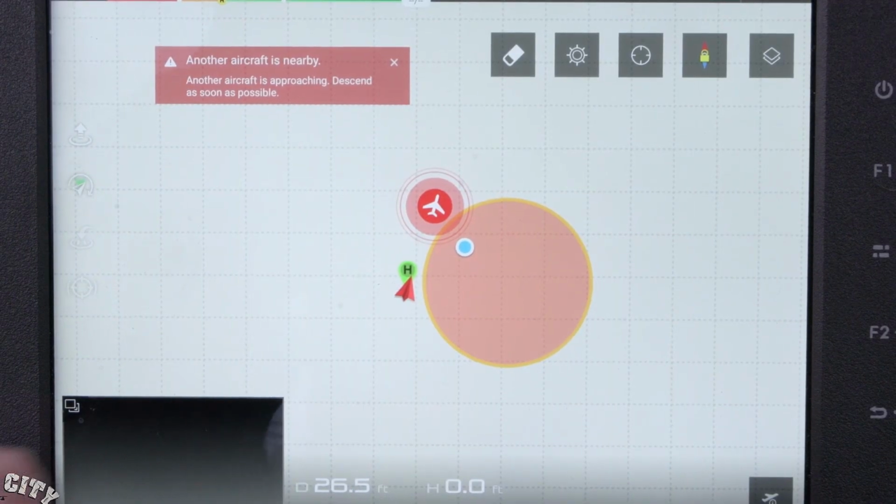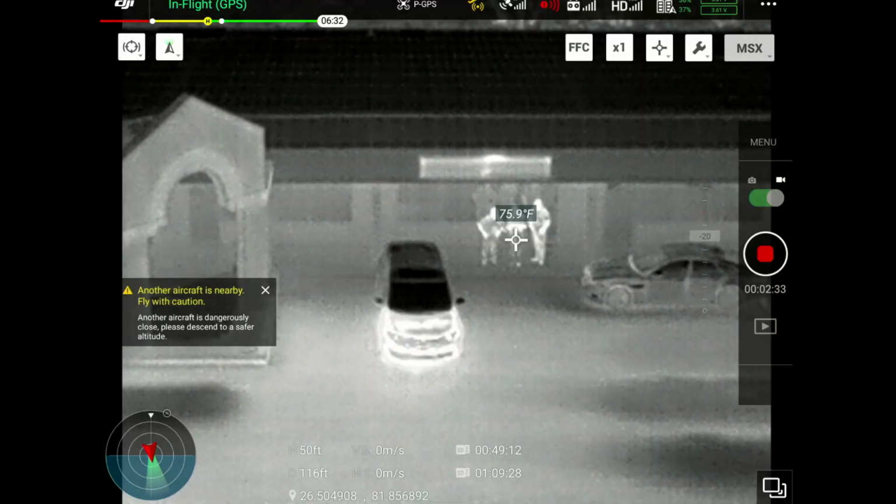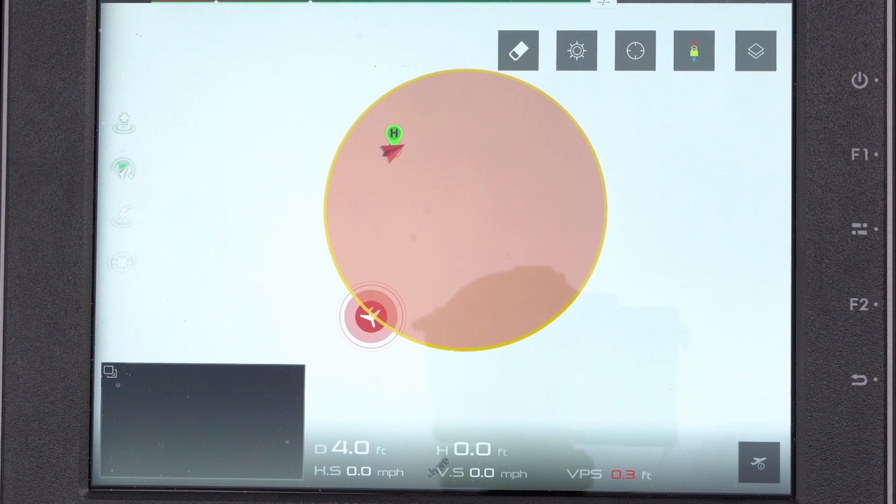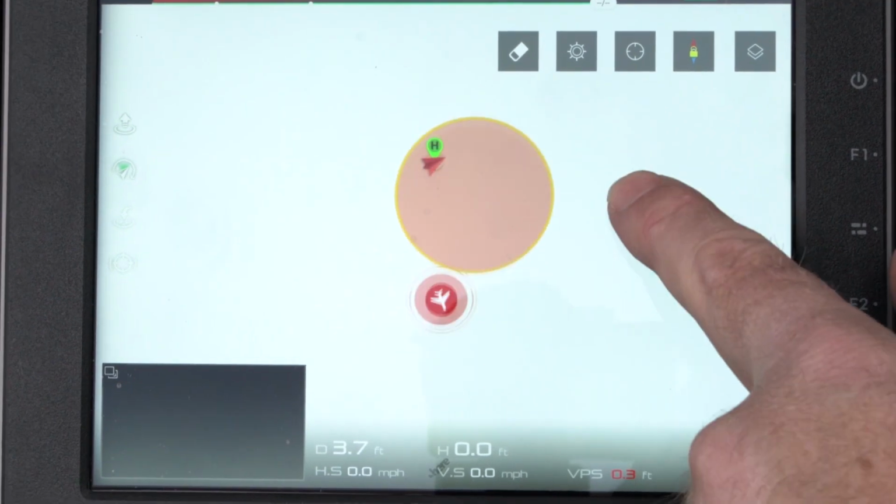What AirSense does is, if there's any kind of aircraft nearby, it's going to alert you that there's a smaller airplane or a helicopter in the air, and then if you click on the map, it's going to show you exactly the proximity to where it is in relationship to where you are, and it's going to tell you the height and the type of aircraft.